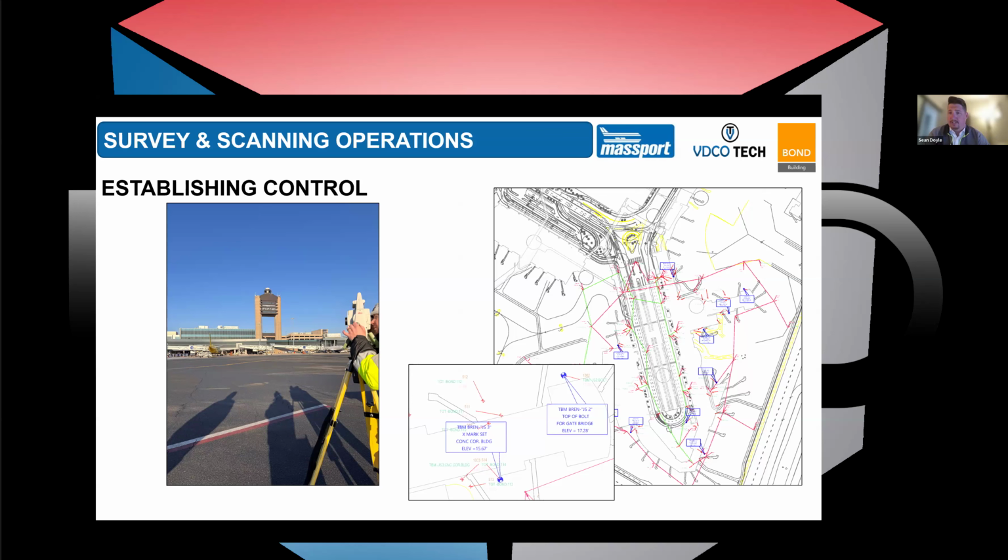We worked with Brennan Consulting to help us take the Massport control, which is along the ring roads and some of the areas around the terminal, or the roadways in front of the terminal, and bring those into the terminal in order for us to do the control. So I'll have David move to the next slide here.